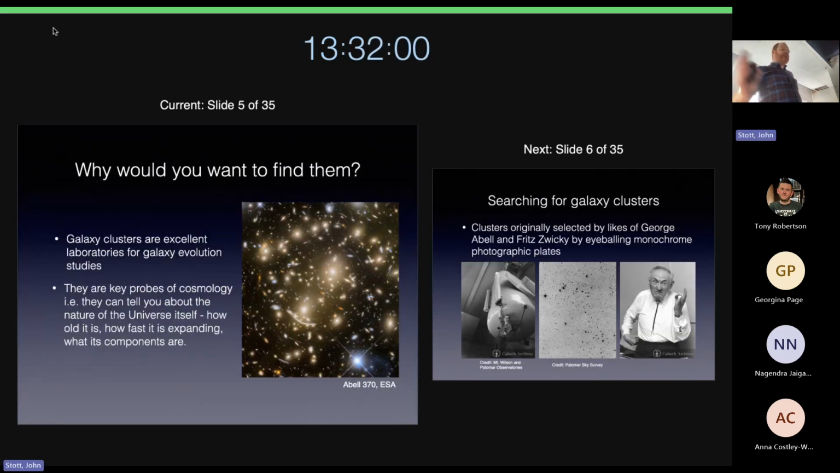Why would anyone want to find galaxy clusters? So they're excellent laboratories for galaxy evolution studies. You've got a group of galaxies that probably all formed at the same time. They're in a dark matter halo that you know the mass of. And so because of that, you can use them to look at how galaxies evolve over time. They seem to accelerate the evolution of galaxies.